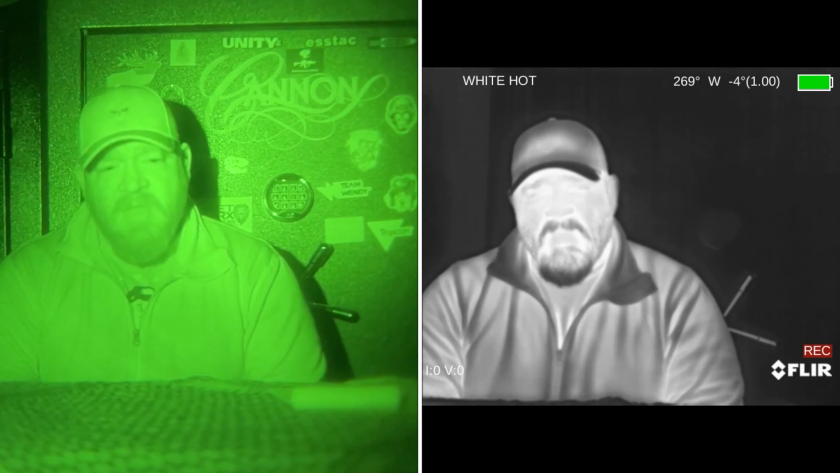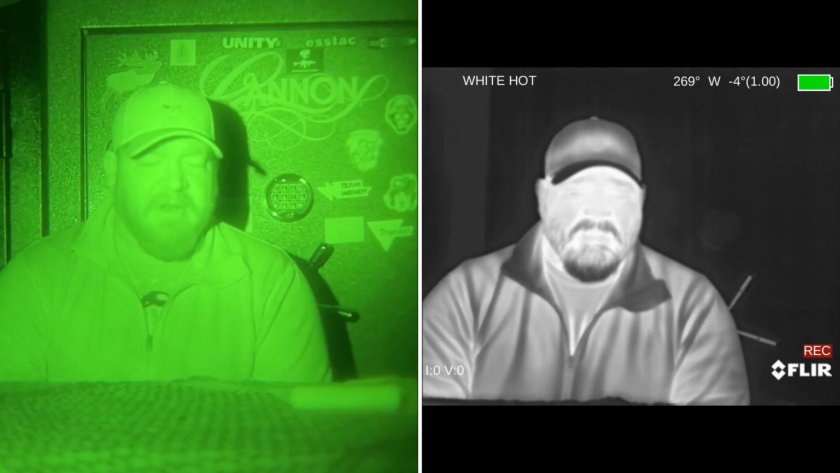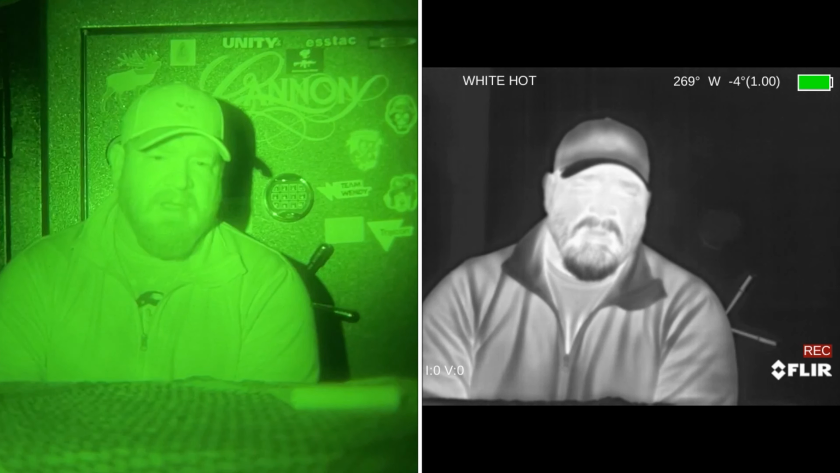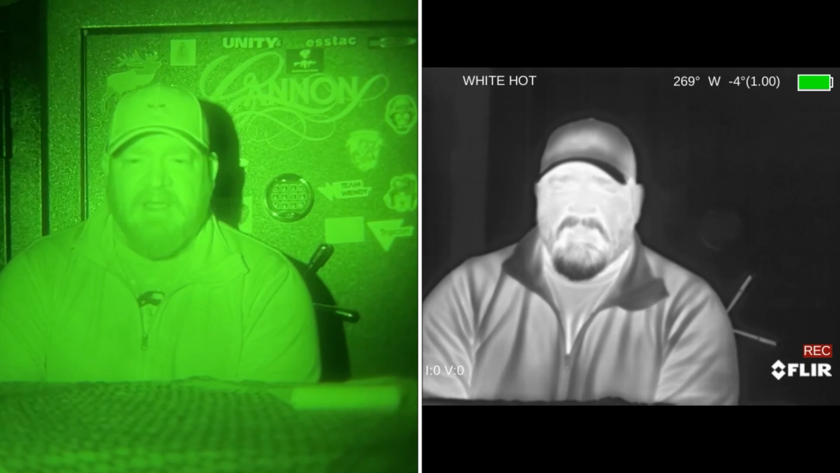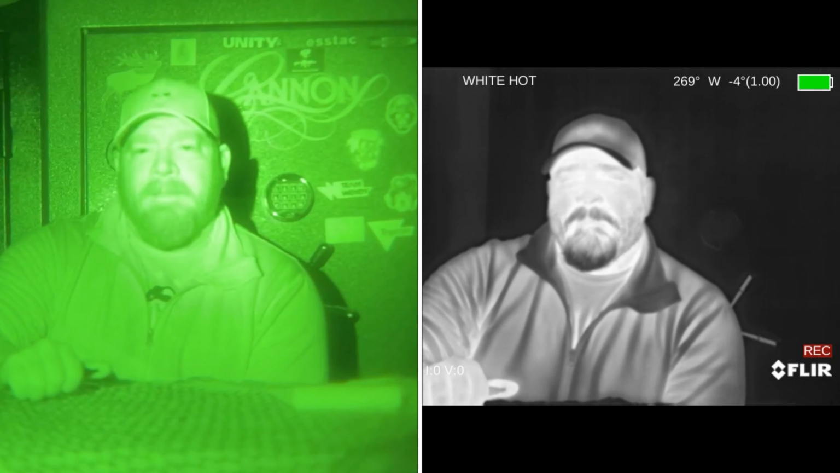It's going to take some fine tuning. But I believe with a little bit of time, a little bit of hard work, it's going to be okay. I'll be able to match it up. And I'm still trying to figure out different lens options to try to eliminate that fisheye look through my optic.